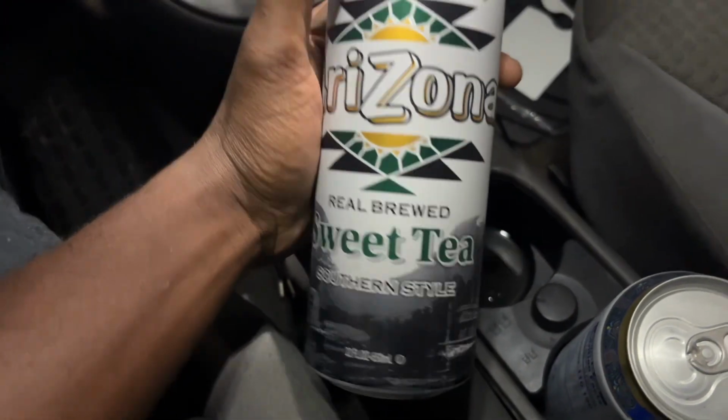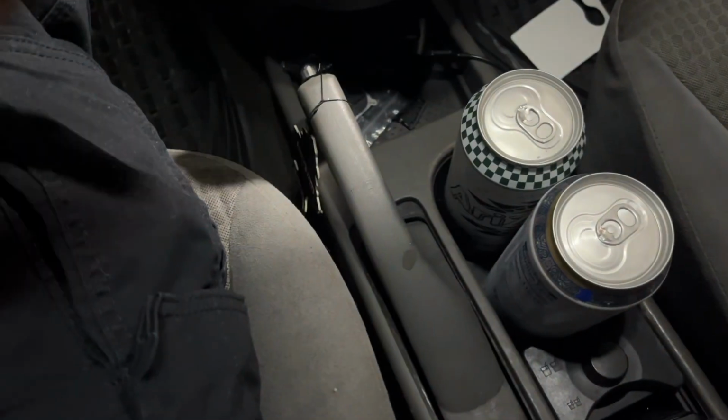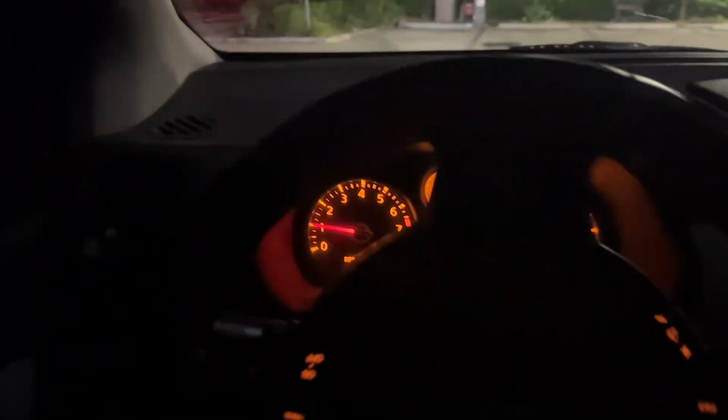Alright, back in the B16. Ended up getting 2 Arizonas. Show y'all, put y'all on game. Sweet tea and this new one. I haven't tried this one yet, so we're gonna see what that's hitting for. See if I can put it back on. Oh, damn. There we go. Brightness. Alright, let's get on the road again. On the road again. Please don't come into this gas station. There you go. Widen that lens for y'all.